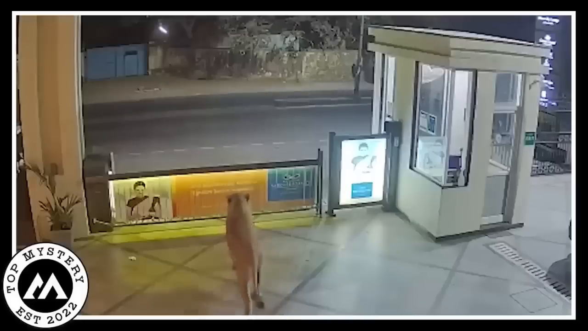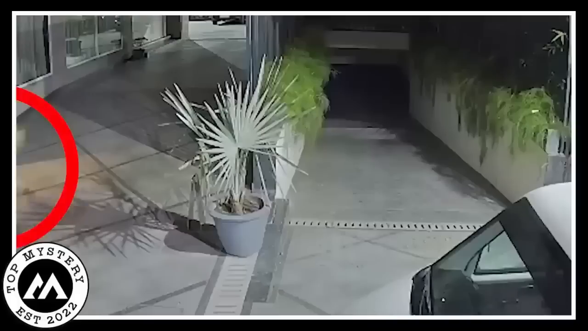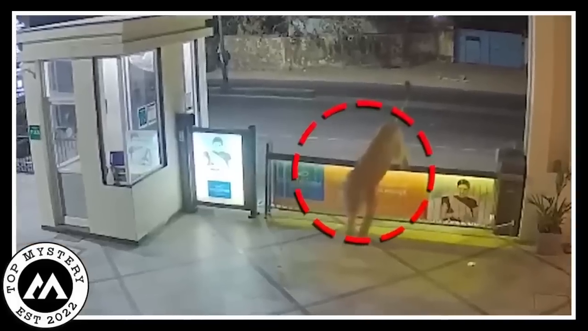Eventually, as dawn approached, the lion gracefully exited the hotel, disappearing into the night. The incident left the once serene hotel with an extraordinary tale, reminding everyone that nature's wonders sometimes find their way into the most unexpected places.